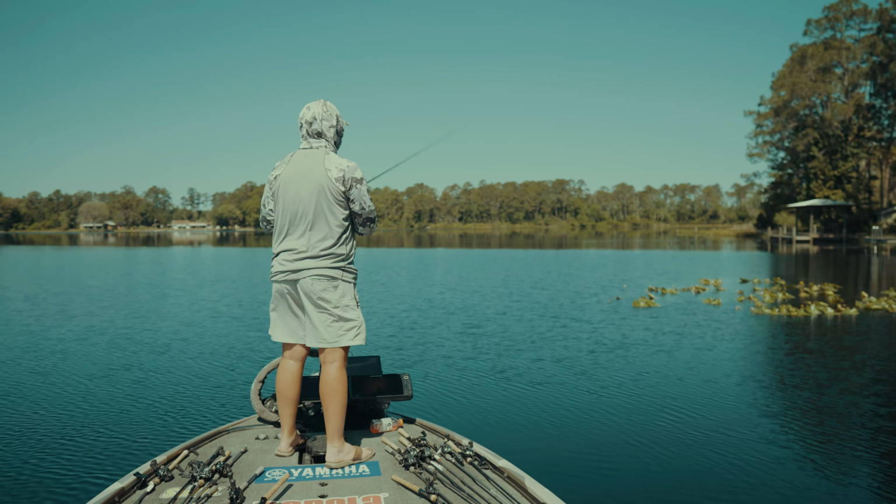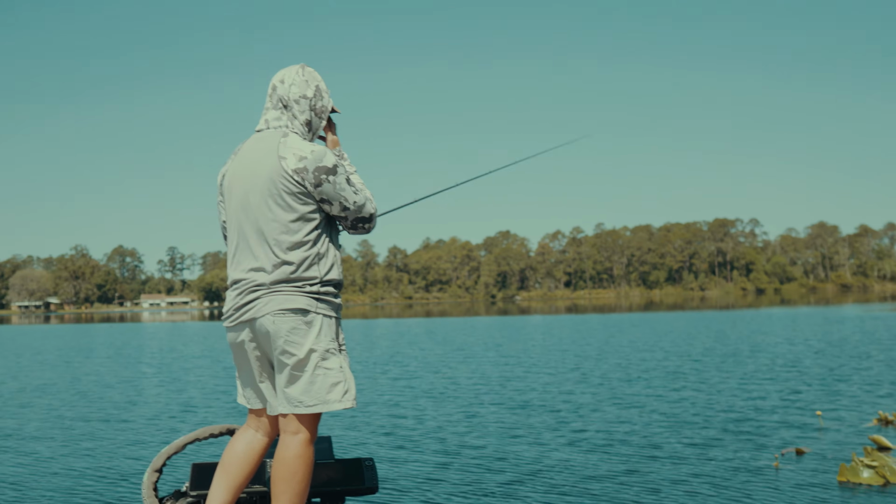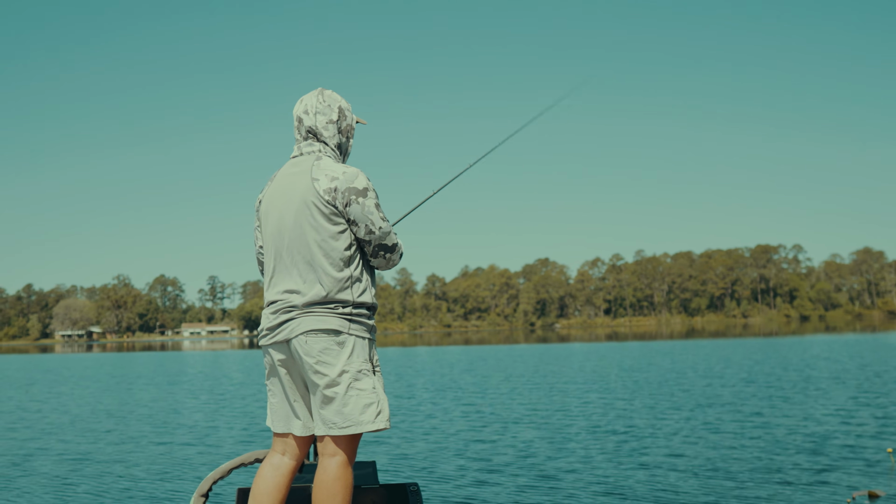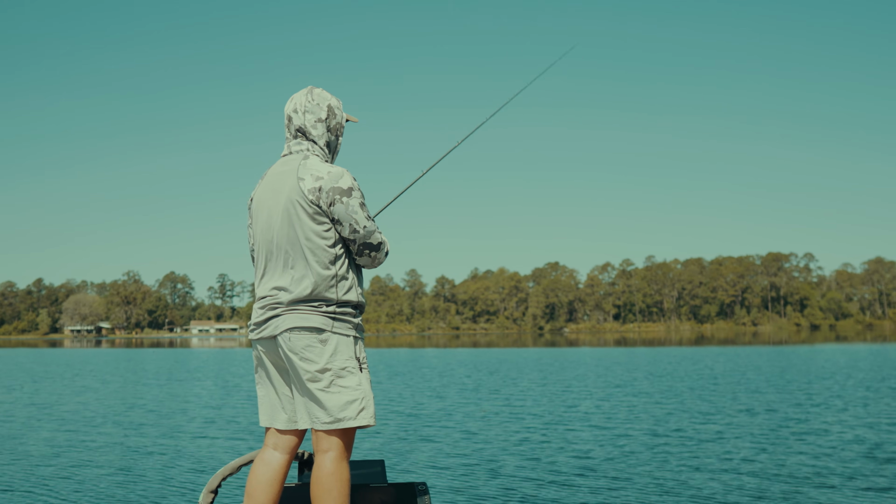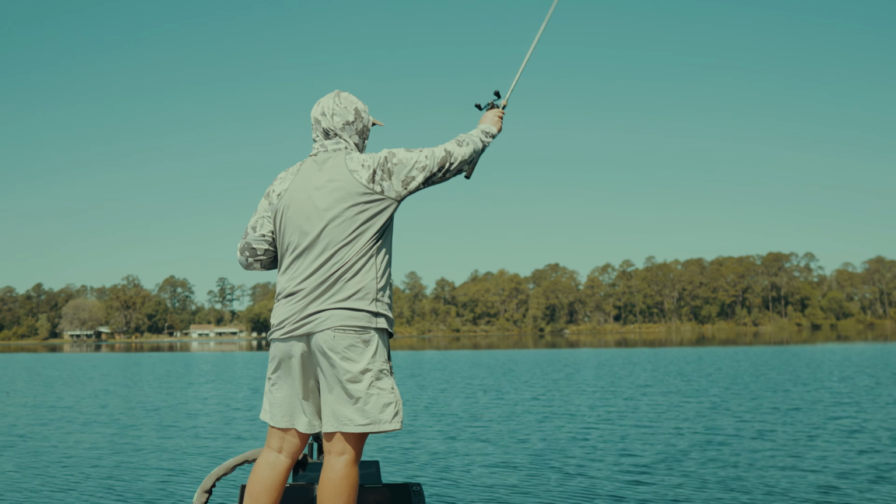Grass up here. Might be grass on this northern end. That's the thing when you're fishing a fishery like this that you've never been to, it really helps figuring out what all covers in there. What kind of vegetation? Is it just docks? Is it just wide open? Is it just lily pads?